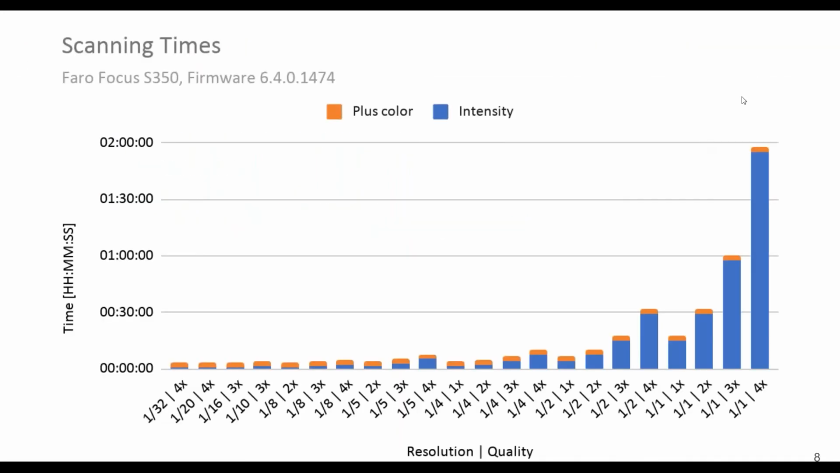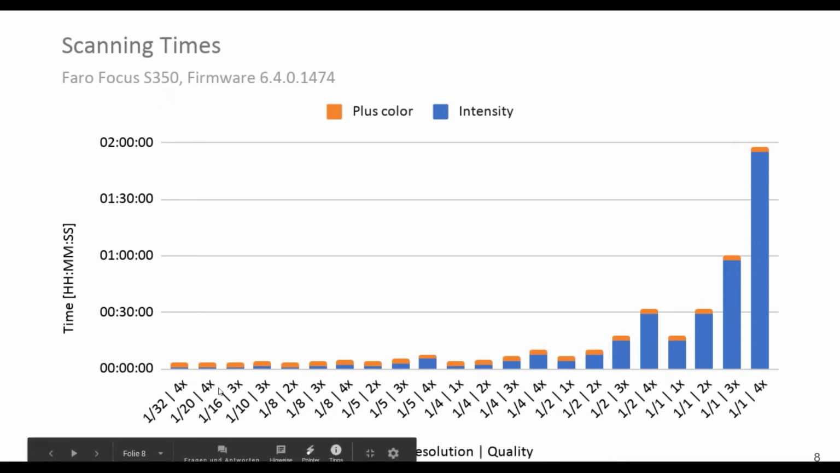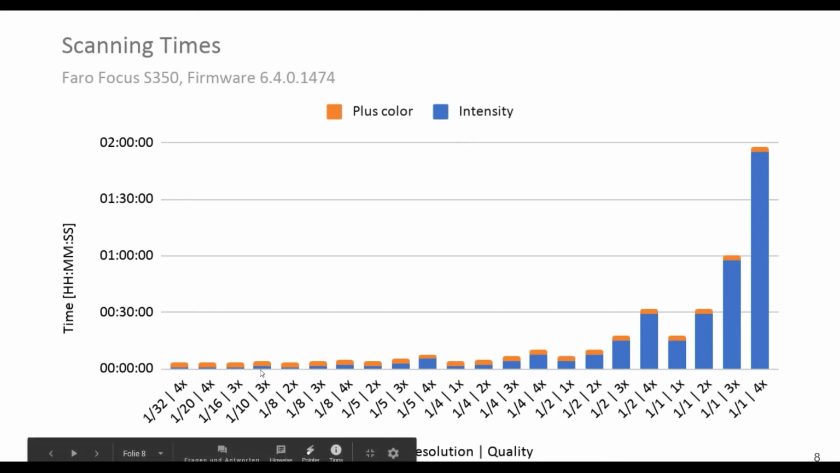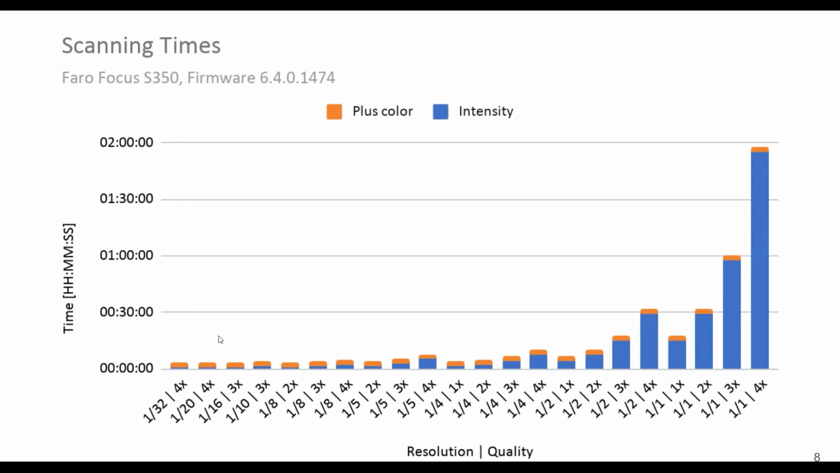So let's talk about the scanning times first. We have here a Faro Focus S350 graphics. We have here the resolutions with the quality on the x-axis, and on the y-axis we have the time in minutes, as you can see, 1 hour. The intensity is visualized in blue, and if you add color, we have topped it with the orange one on top.